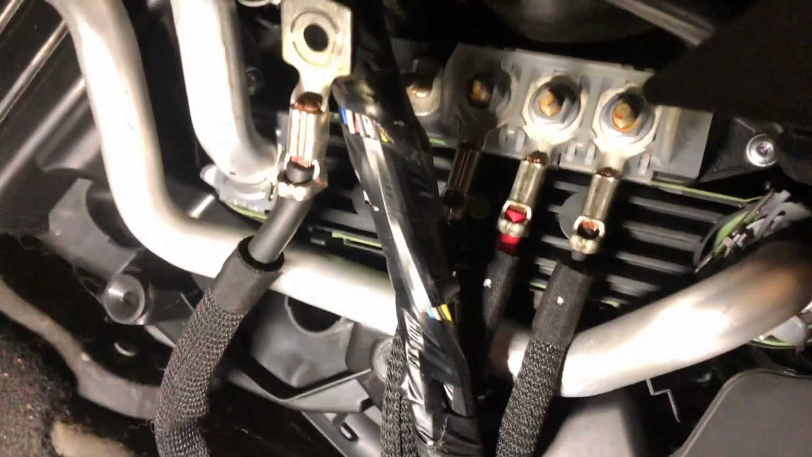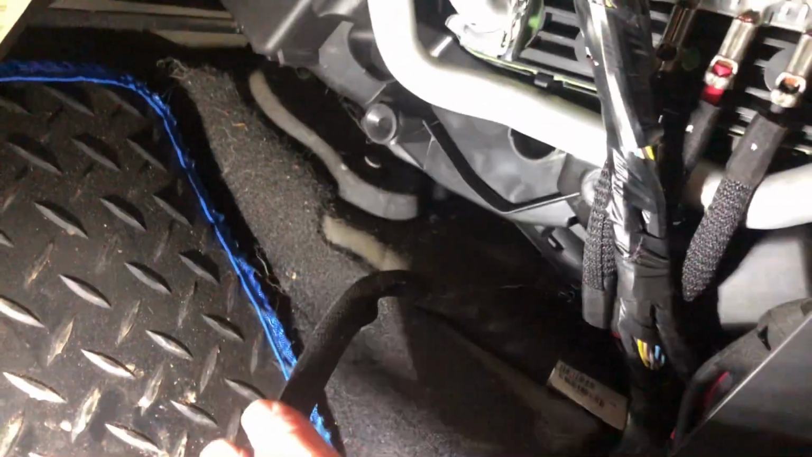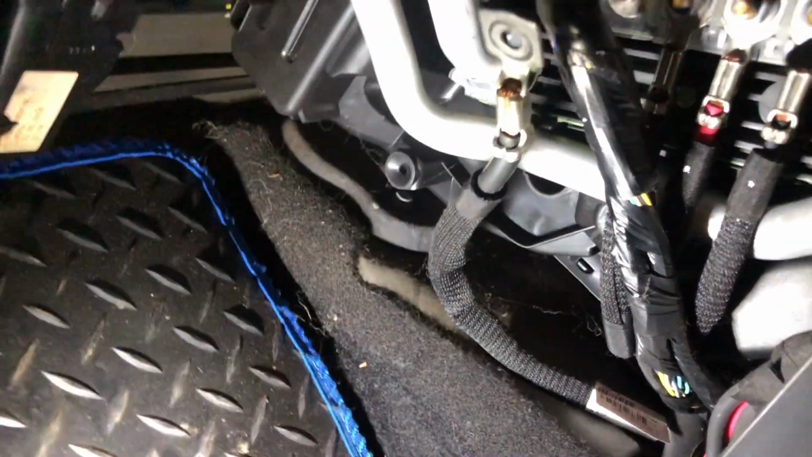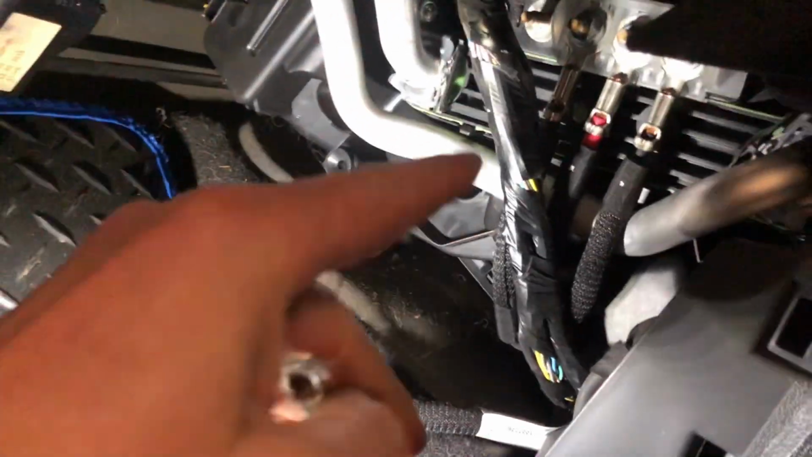Right, so finally we're getting somewhere. Now I've disconnected in turn these cables here, and with this one disconnected, make sure we don't short it on anything, and we check the ammeter. We are down to 0.01 amps. So we've found the source of the drain. It is drawing current, would appear, from this cable into this module.